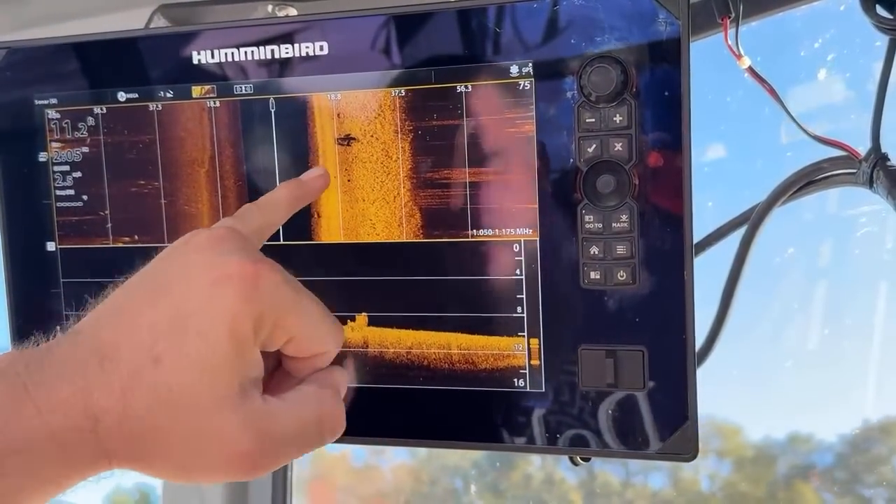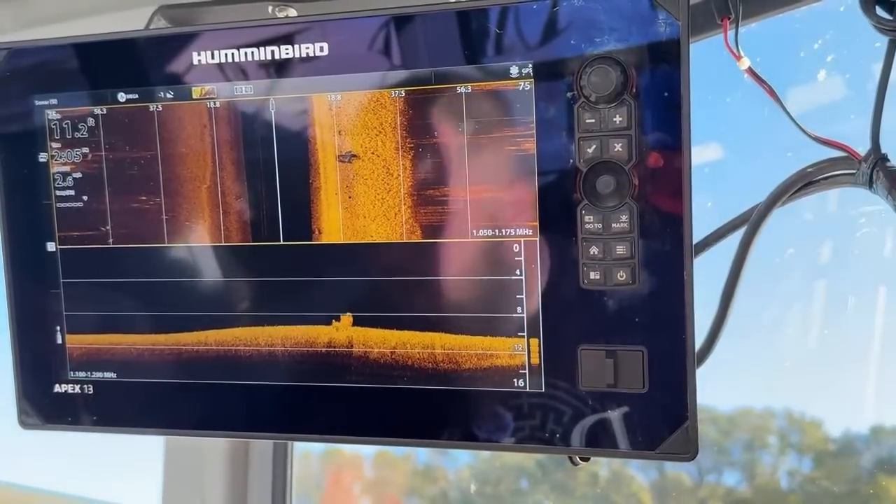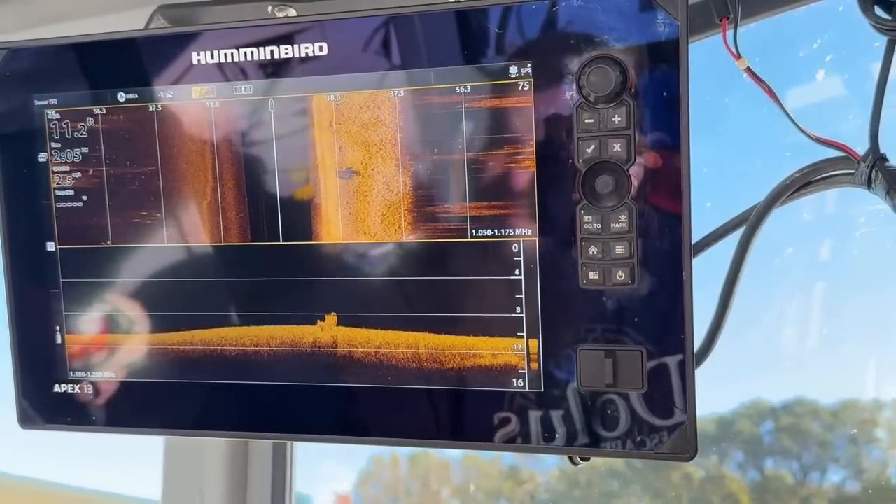This little thing here, what you see there is like a culvert. I just looked down and saw it. Yeah.